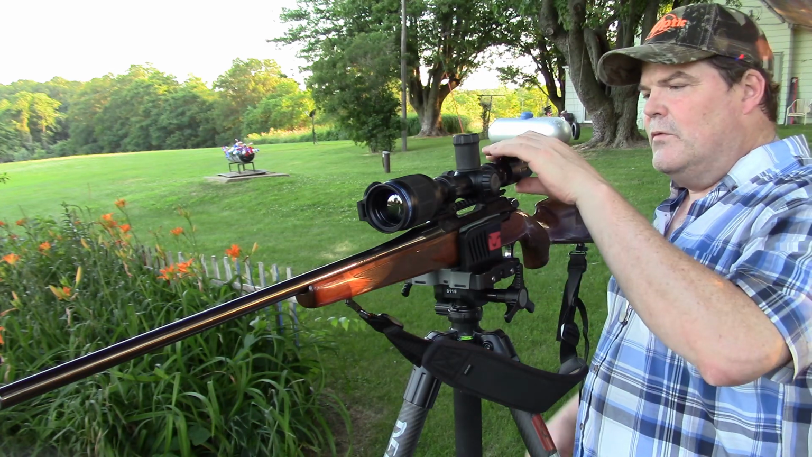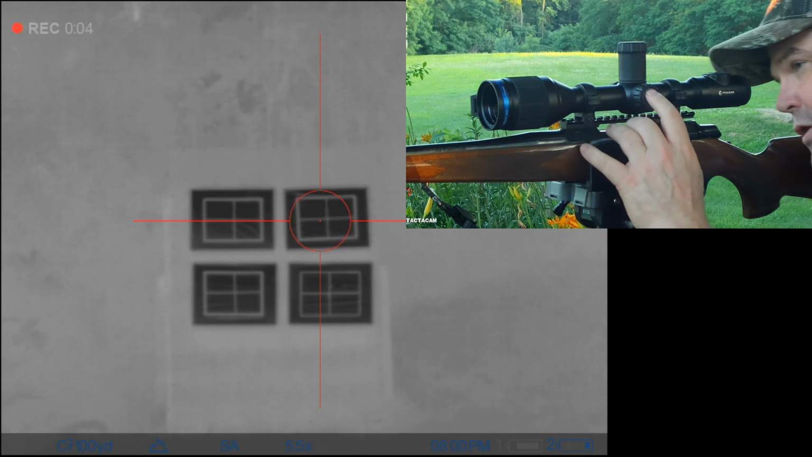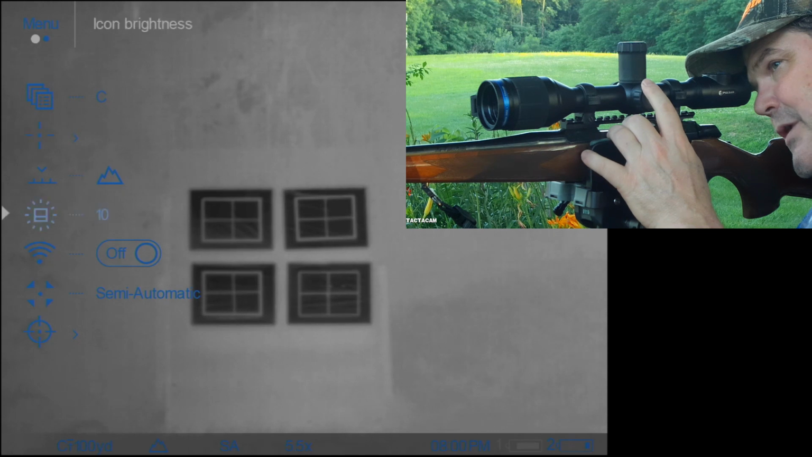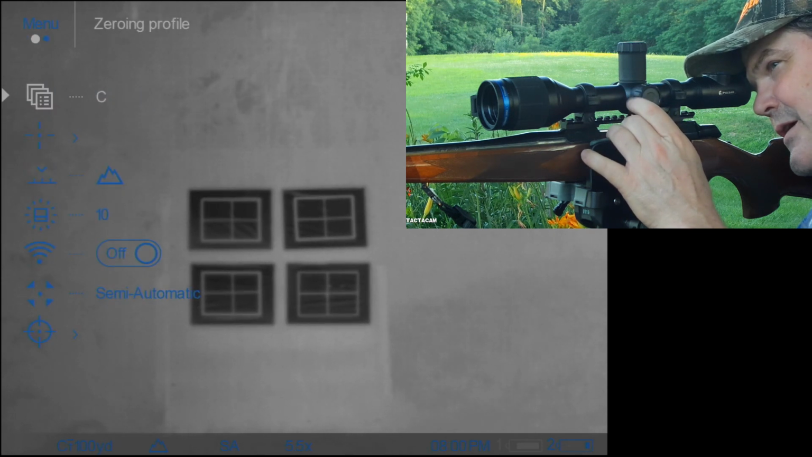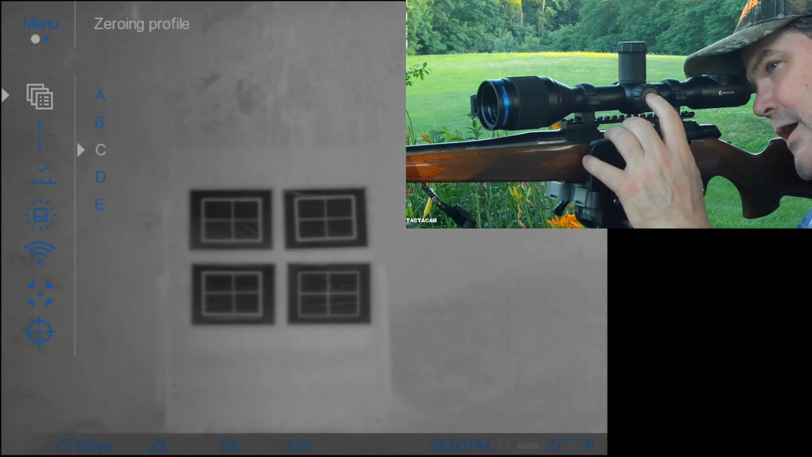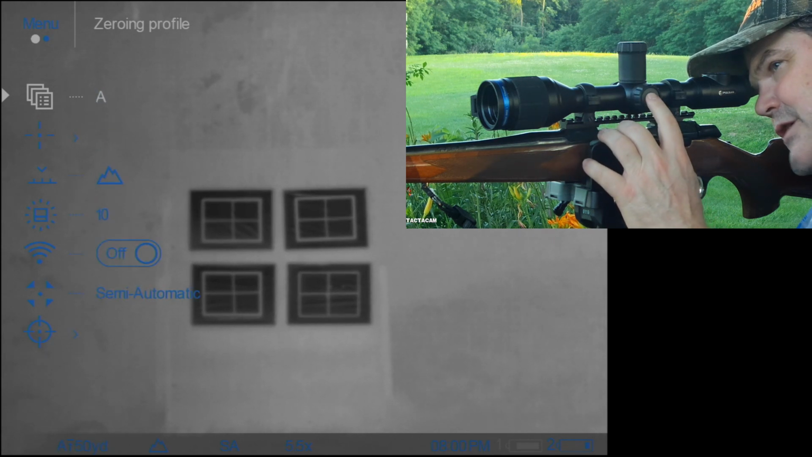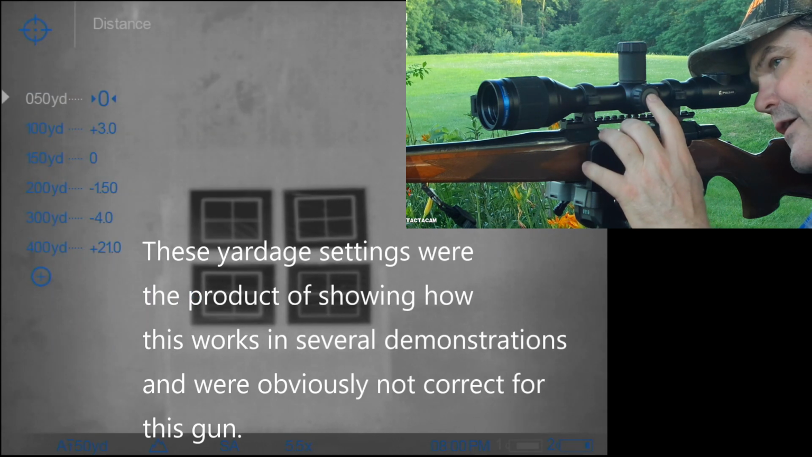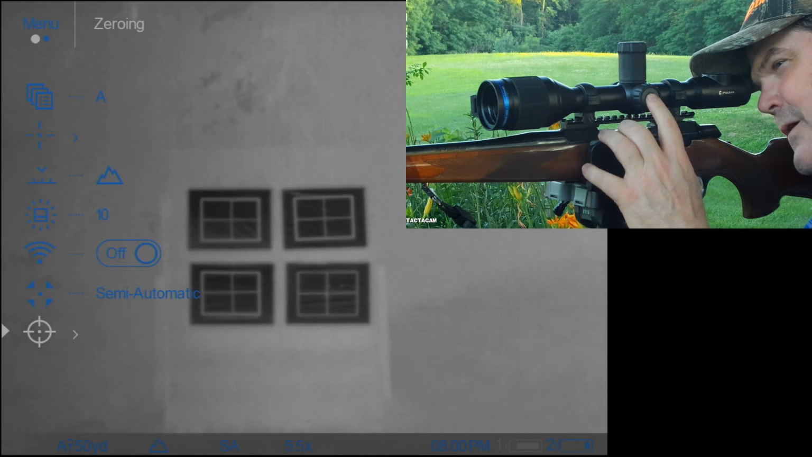So let's get started here. We're going to go ahead and hit record inside the device so you can see what I'm doing. I'm going to do a long press to get us opened up. You can see this is the full menu, but we're going to basically be working in the zeroing profile. You can see here where you can change those. Again, I'm using the encoder to scroll up, down, single tap to select those. So there, I've selected the A profile. If I come down here into zeroing, you can see where I've got some aiming points set up underneath there.